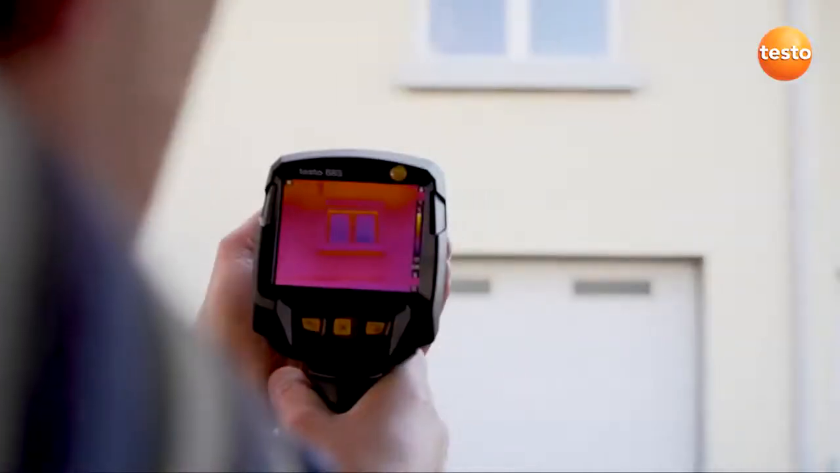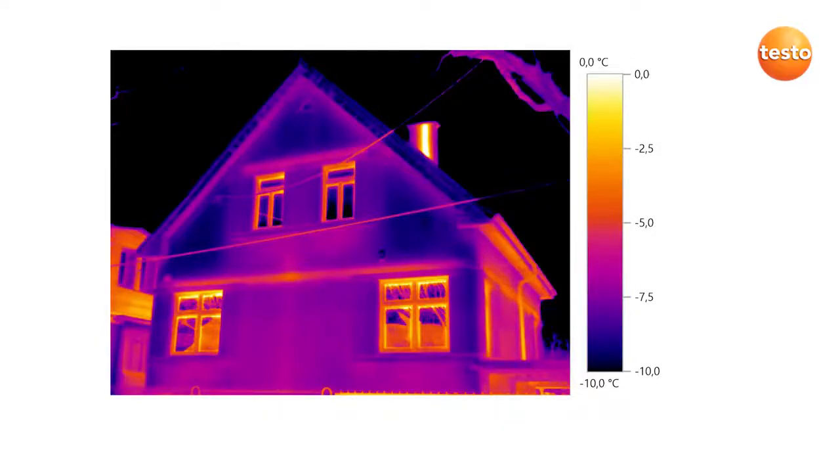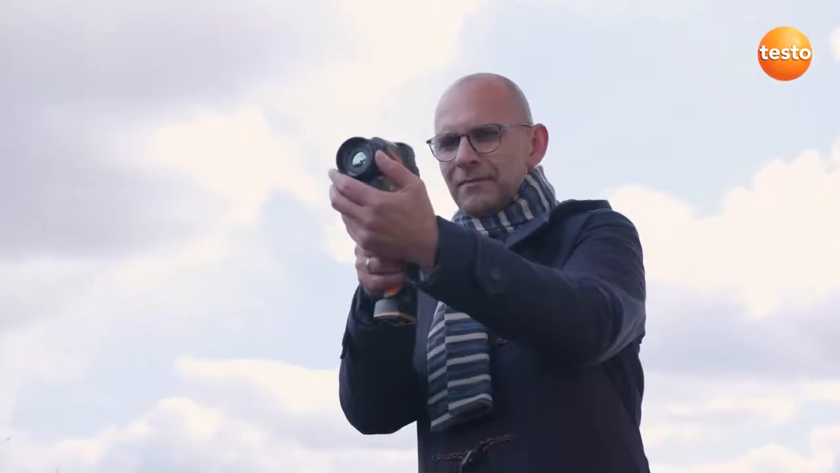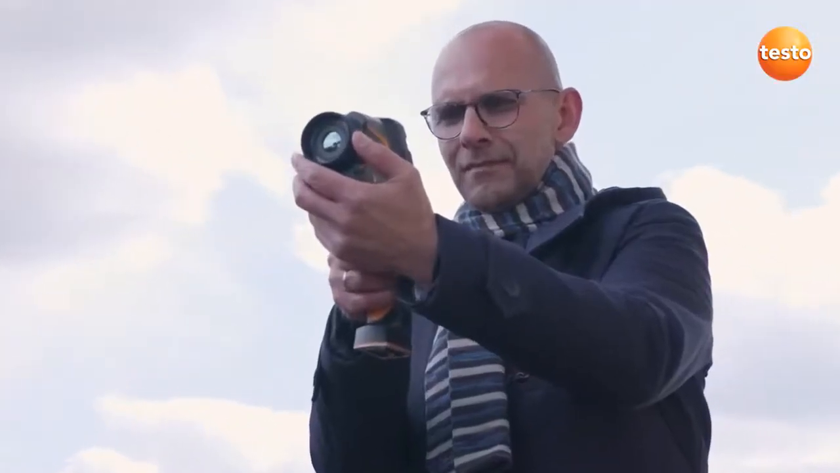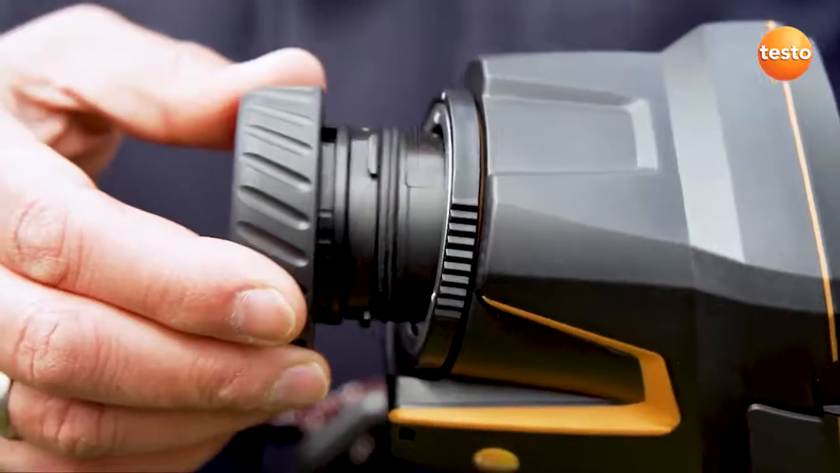In addition to this, the sensor resolution is crucial. It describes how many pixels can be presented in the thermal image. The testo 883 has a thermal resolution of 320 by 240 pixels. With testo super resolution technology, this even increases to 640 by 480 pixels. The imager's manual focus ensures that a thermal image is always in sharp focus and that you don't miss any anomalies. And for more distant objects, simply switch to the telephoto lens.